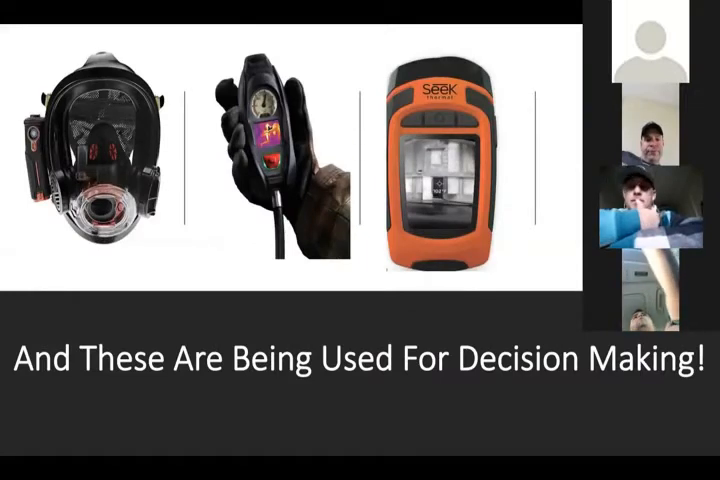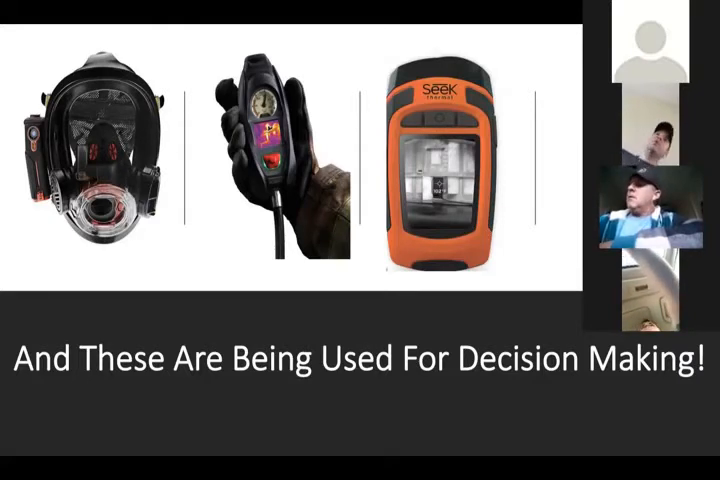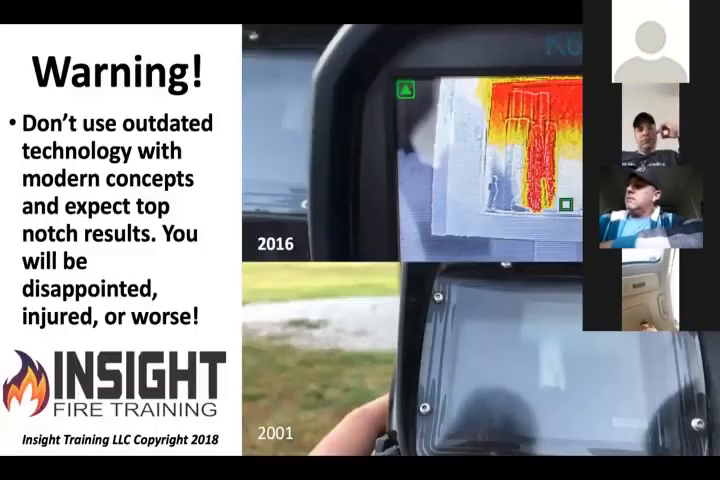These are brand new cameras. They're situational awareness cameras that are showing up everywhere. And fire departments are throwing away their handheld decision-making cameras and using these instead. The problem with that is these have defined limitations, and they actually don't work as well as some of those older ones you just saw. We'll talk about which ones are better or worse and why. We're not going to slam manufacturers, but we're going to show you how you can use these to help yourself, help Mrs. Smith, help the citizen, and help whoever's in need.